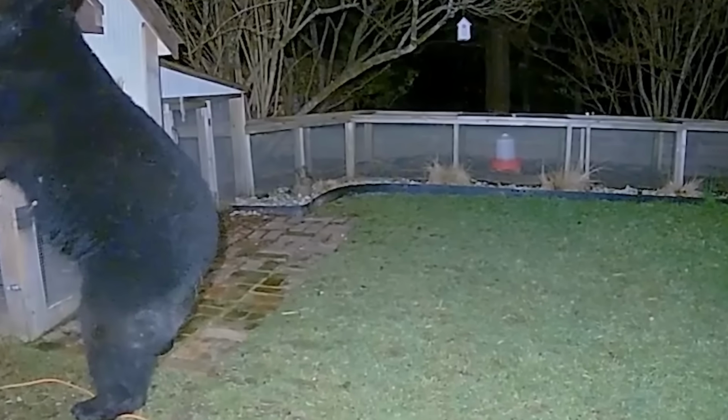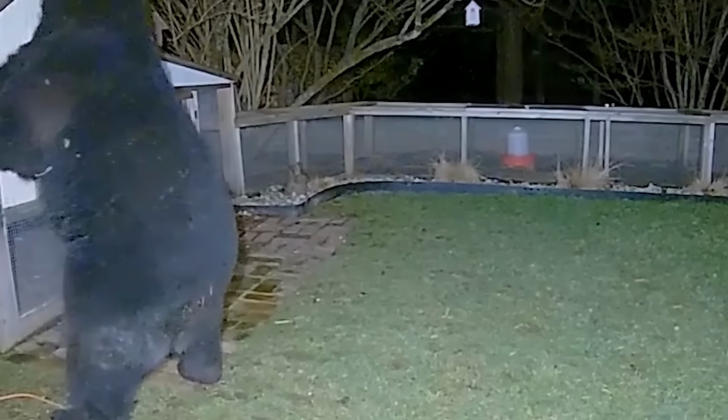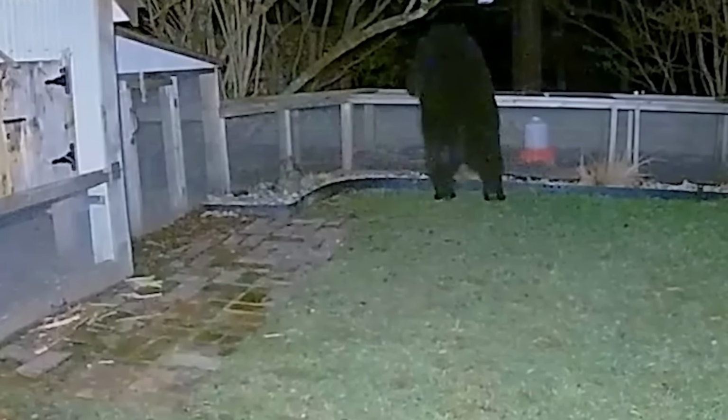Startled, the bear hears and sees the owner, and it quickly runs away. I'm relieved for the chickens that they are safe, but I can't help but feel a bit sorry for the bear, as it didn't get the food it was after.